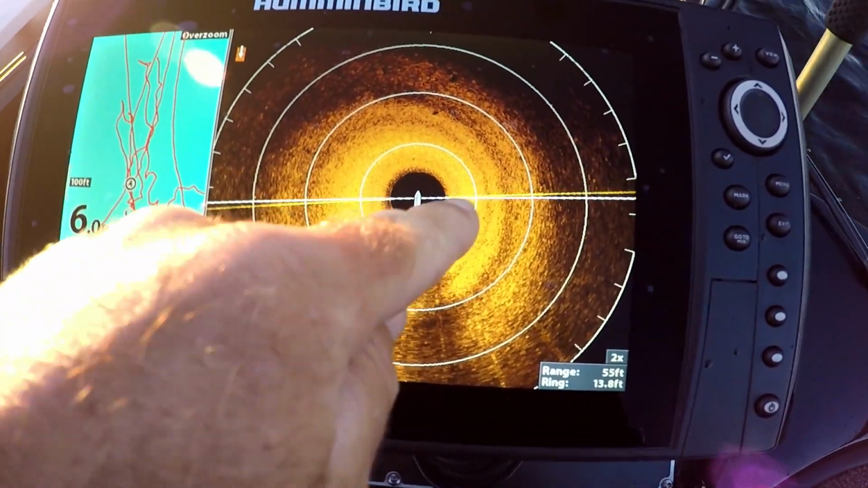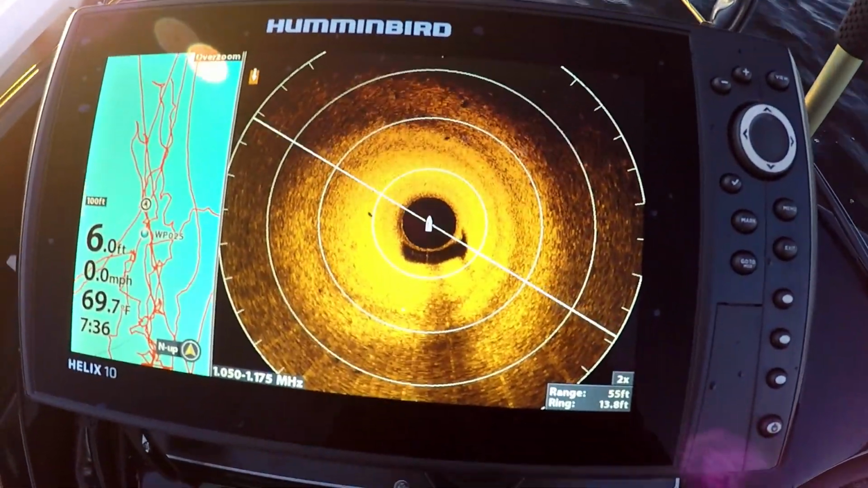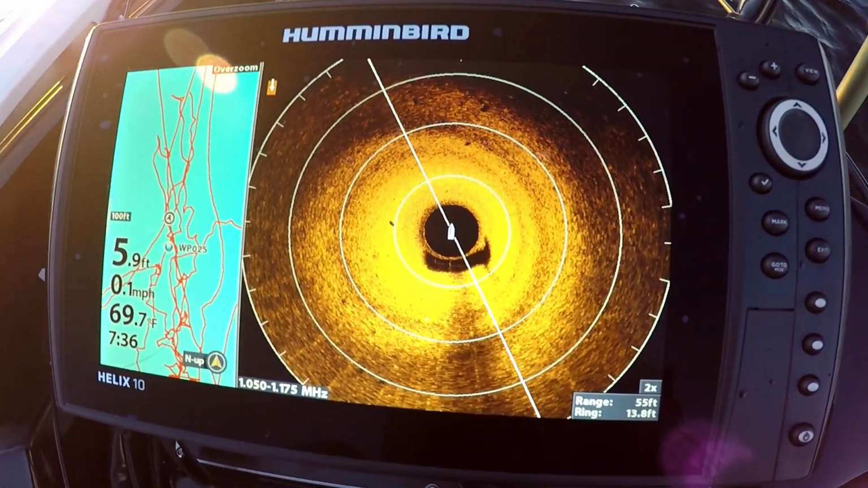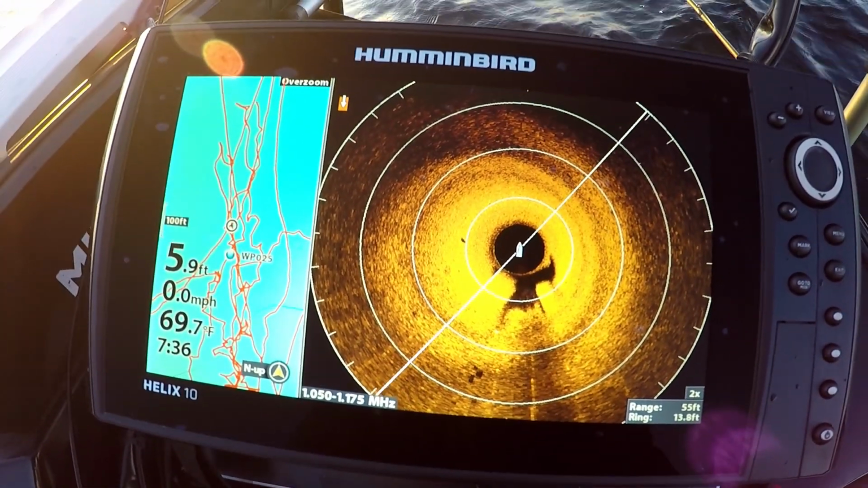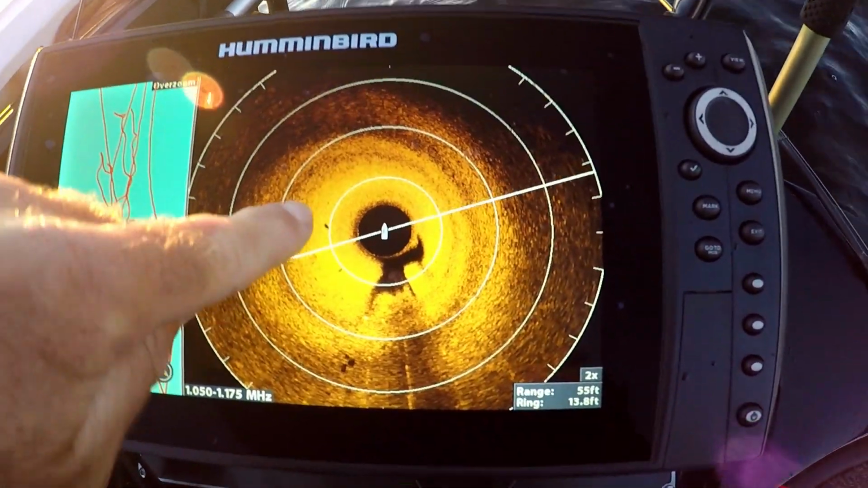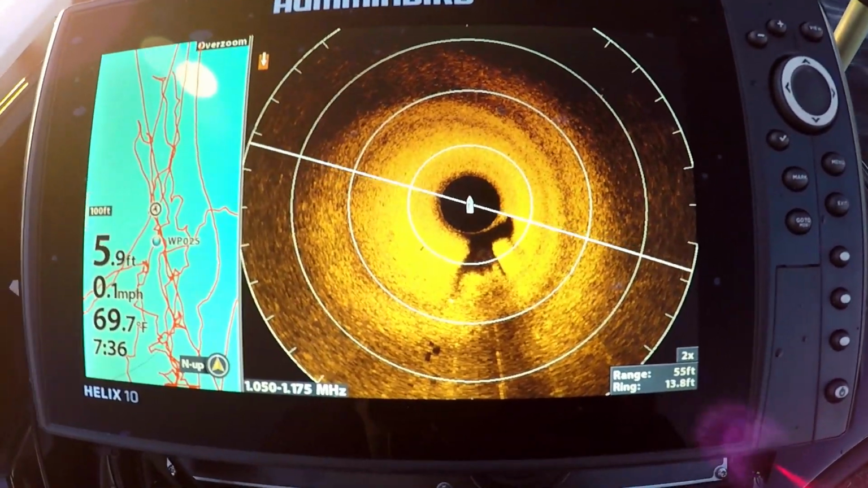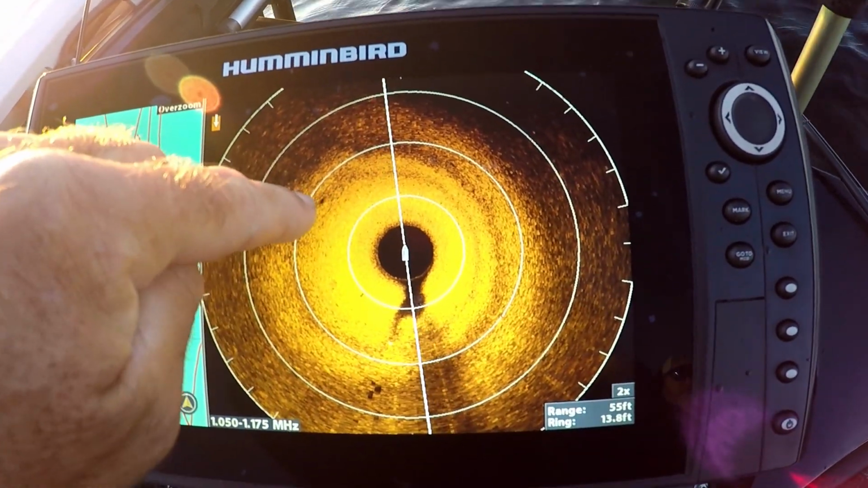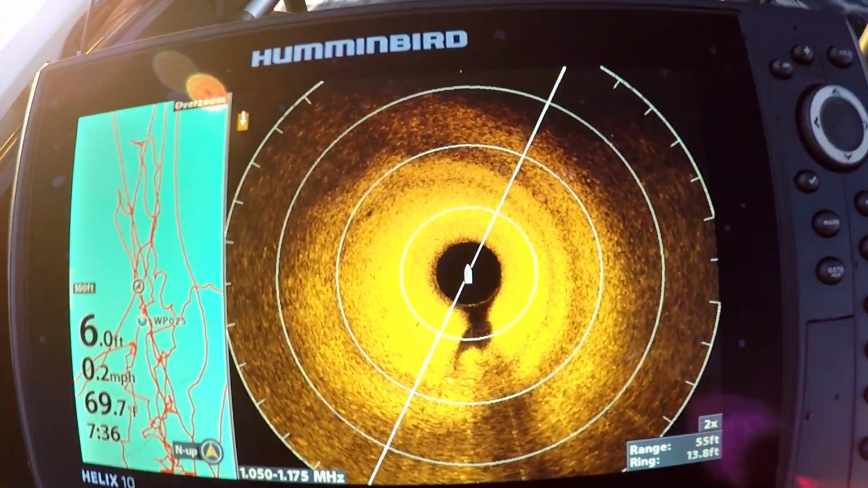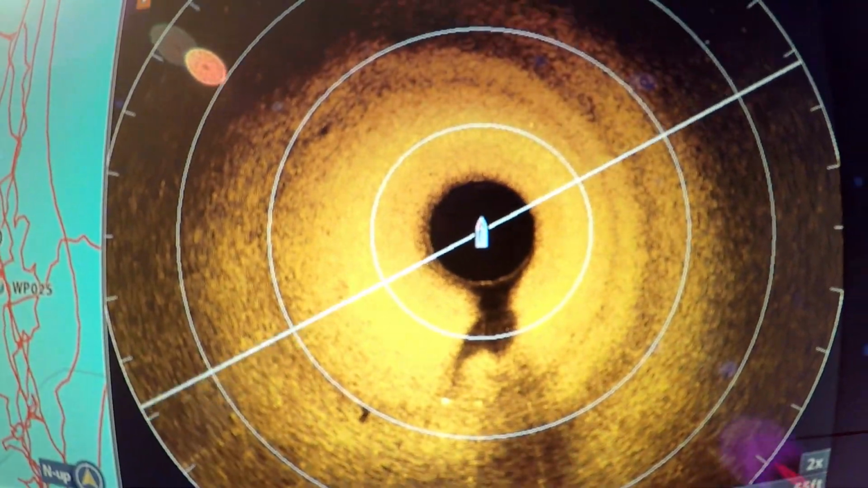This blacked out area is actually my trolling motor head. I'm going to turn my trolling motor straight, and you'll see that it changes the view. There's a little fish right there swimming by. And see, that fish that was there is now up here. It's moved.